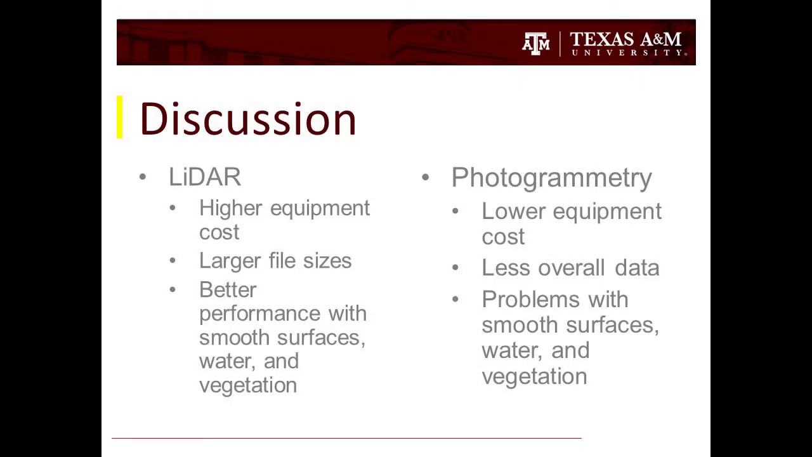LiDAR also tends to have higher equipment costs and larger file sizes, leading to some limitations in use, especially with non-professional uses. While LiDAR does tend to perform better with smooth surfaces, water, and vegetation, photogrammetry does not. That's again mainly due to these kinds of monolithic structures being difficult to capture.